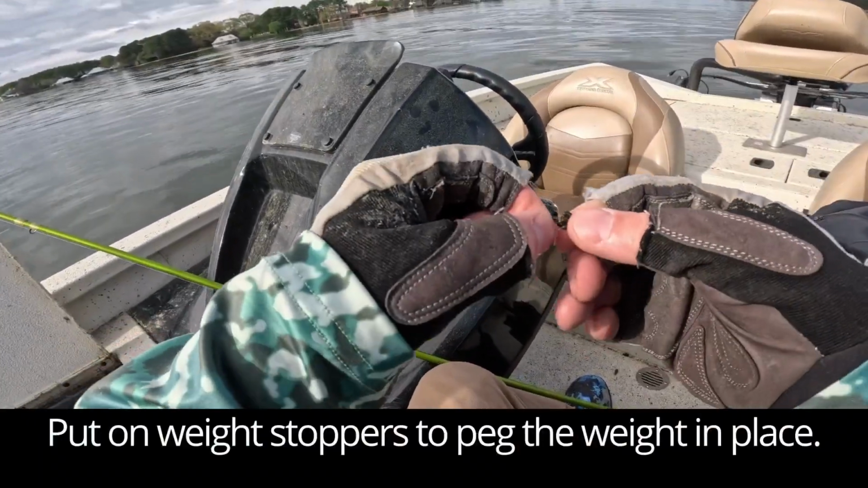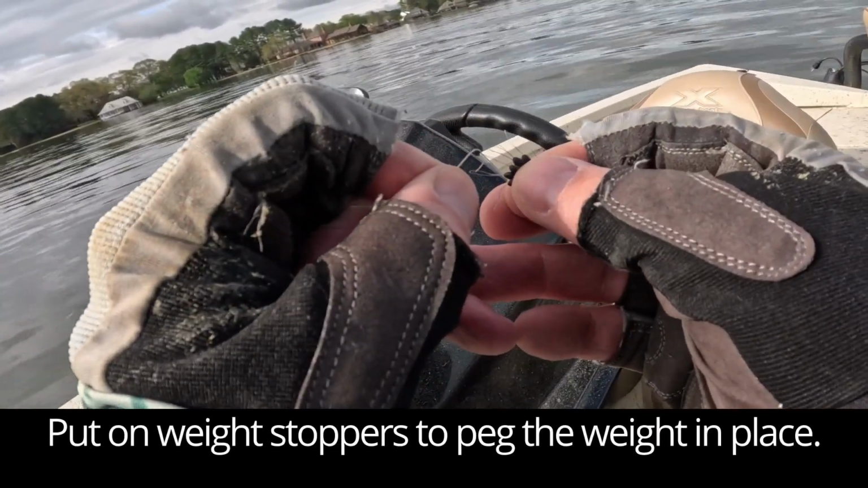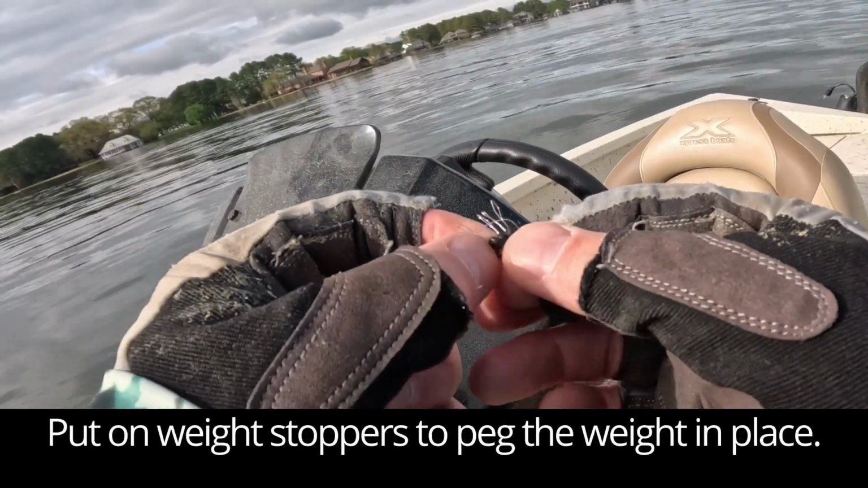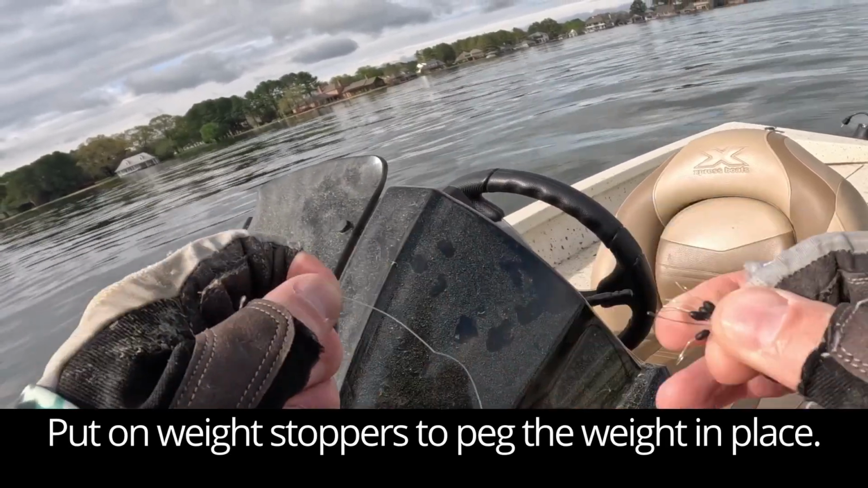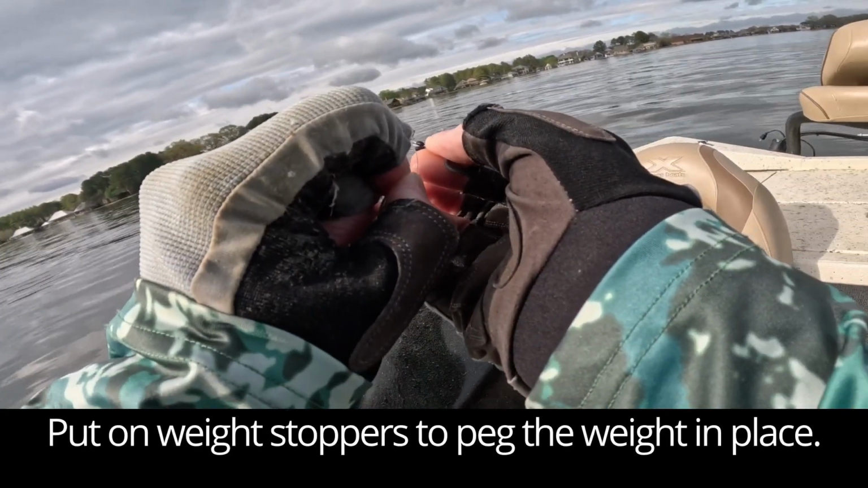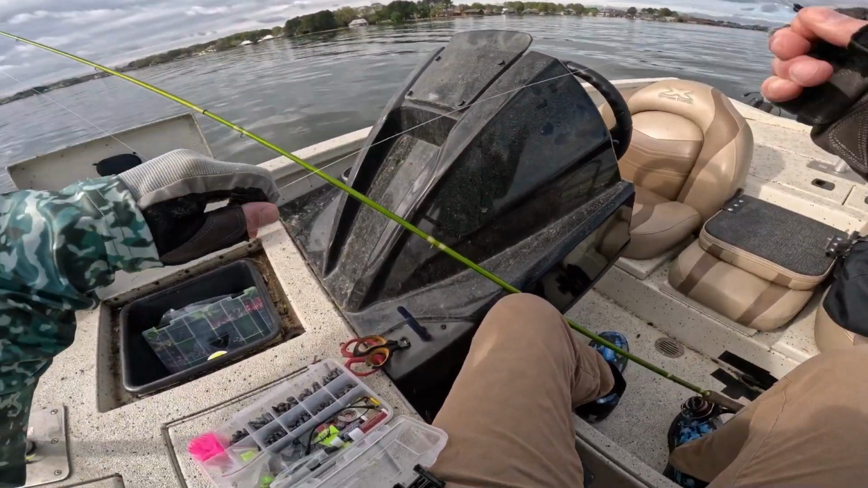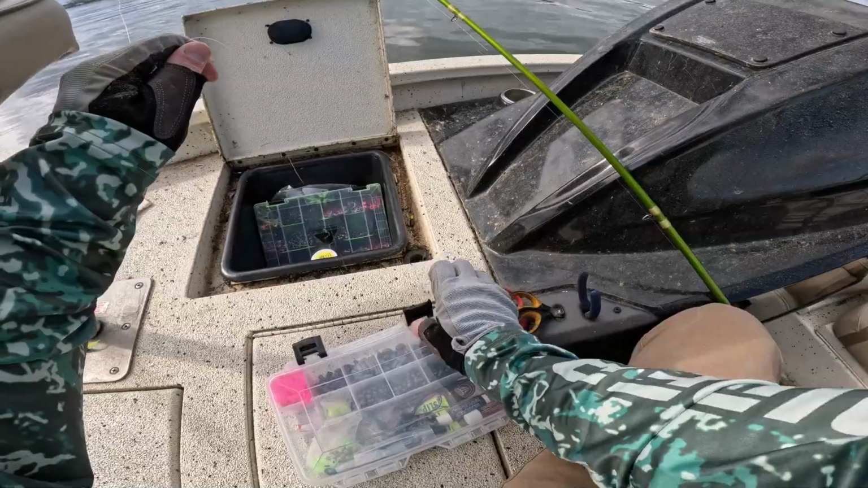First thing is I'm putting on some weight stoppers to peg my 1/4 ounce weight in place on the line. And you got to be willing to make some changes. I'm downsizing to a more finesse bait. I'm actually going to go with a 1/64 ounce Crappie Magnet nickel plated jig head.